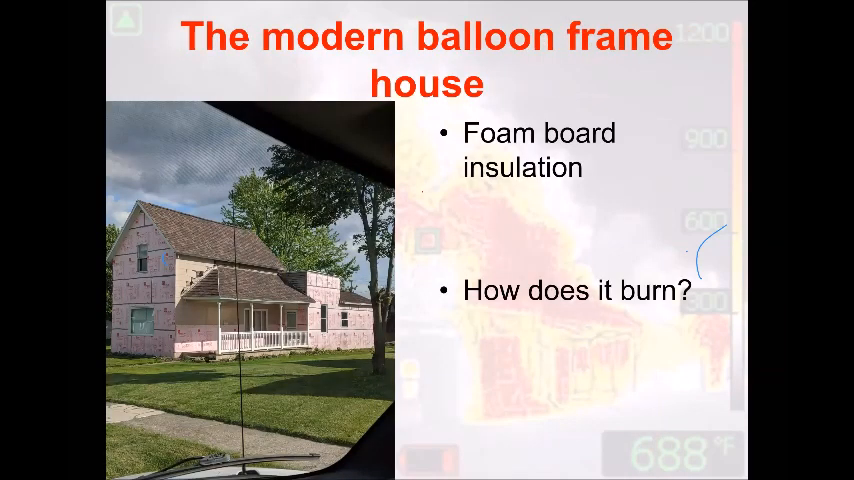I always look at modern construction, or if you have old legacy construction. The village that we protect is an older town, and they do modern updates to it. So if you have this pink foam board on the outside, how's that going to burn? Fast and dirty. So be mindful of those things. Use that camera to your advantage. If you have a mulch fire, don't treat it as a bullshit fire, because it could easily get this to light up and you miss it.